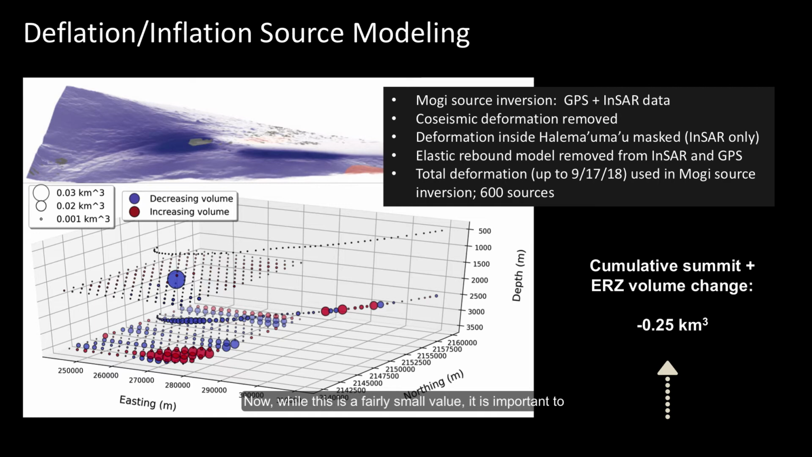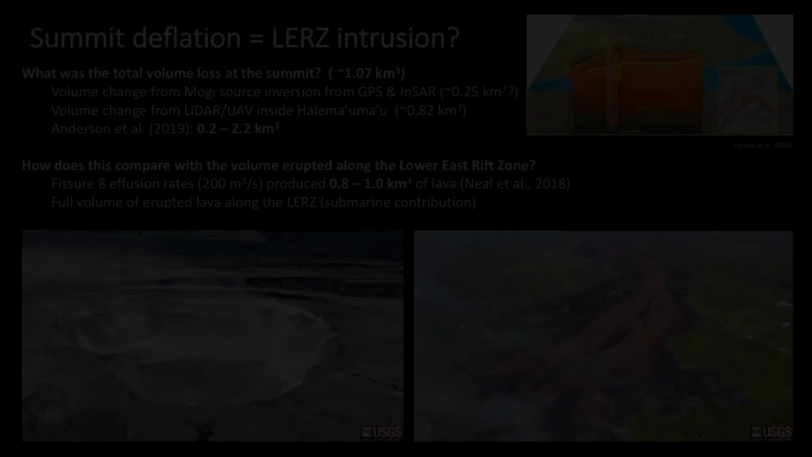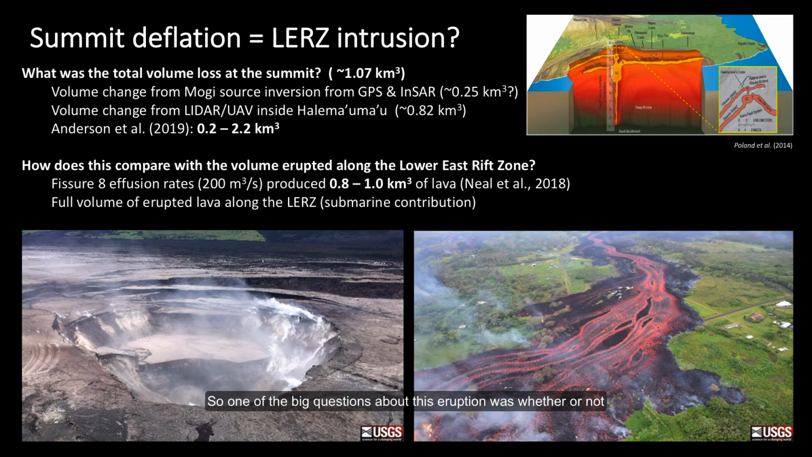Now, while this is a fairly small value, it's important to remember that this is based on data outside of Halemaumau, where most of the significant deformation occurred. So what we're really seeing is the contribution of mass volume change in the mid to far field range of Kilauea's summit. So one of the big questions about this eruption was whether or not the magma that contributed to the deflation at the summit was equivalent to that erupted at the lower East Rift Zone.